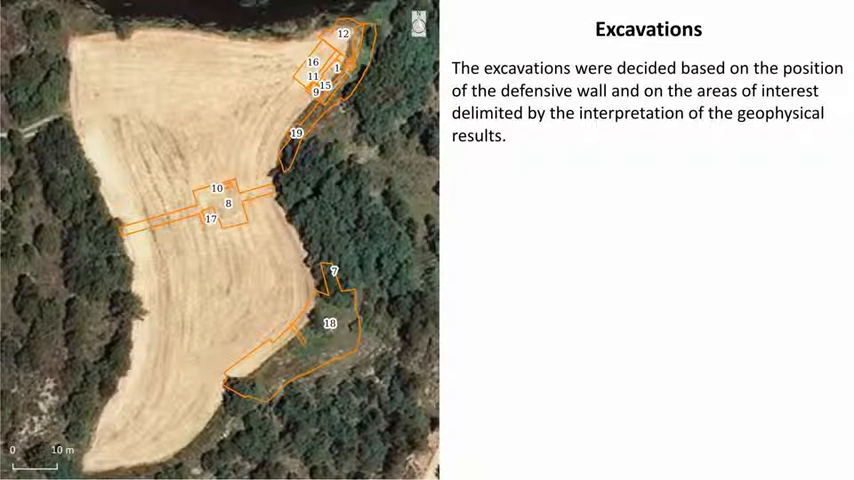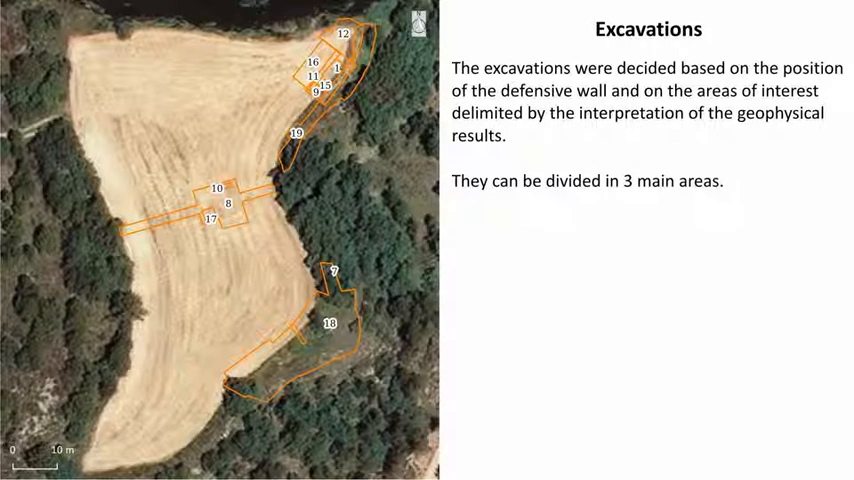The excavations were decided based on the position of the defensive wall and on the areas of interest delimited by the interpretation of the geophysical data. They can be divided in 3 main areas.